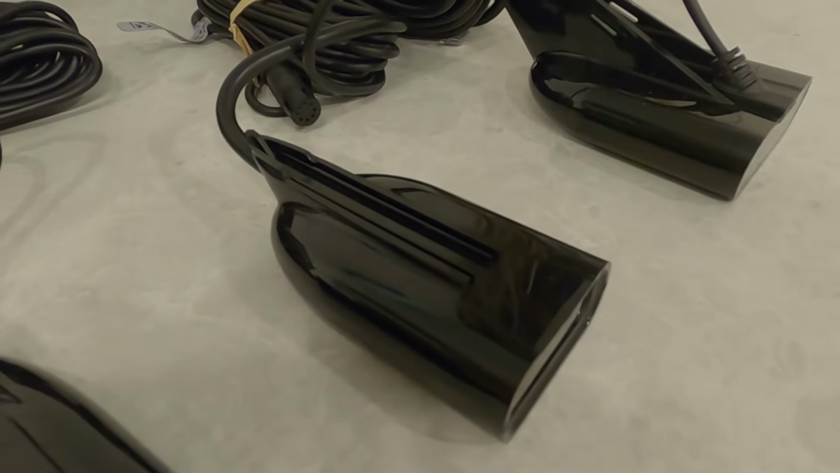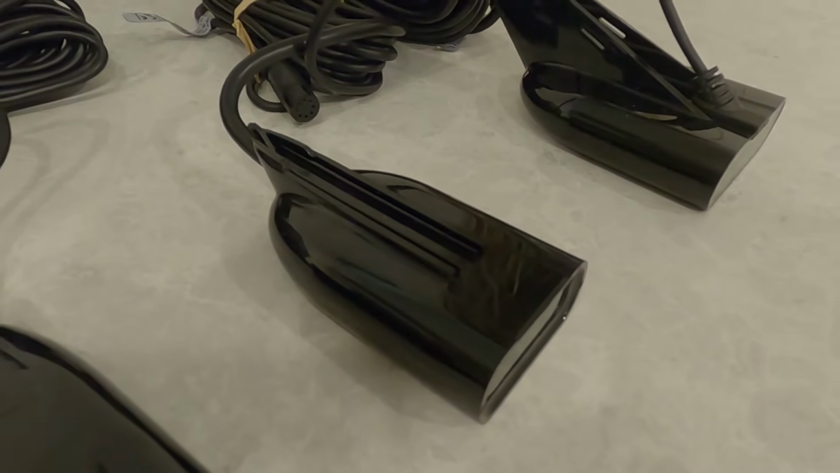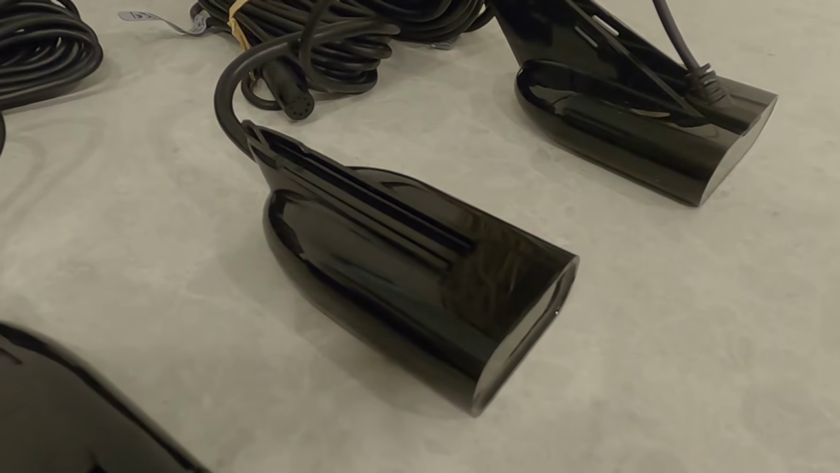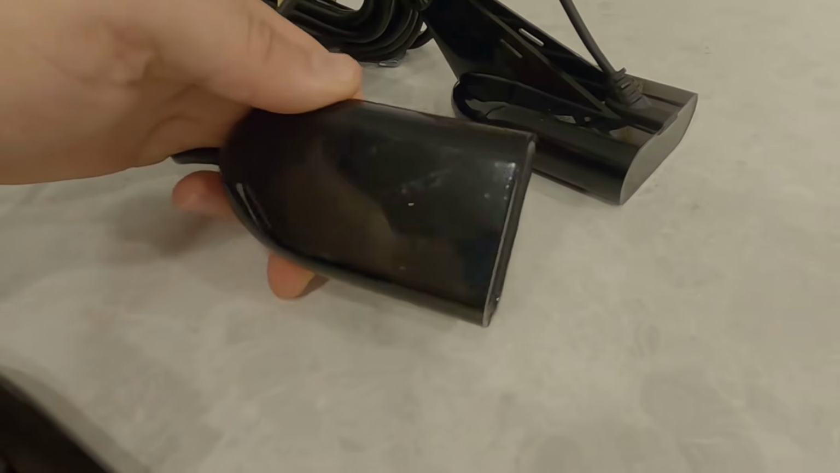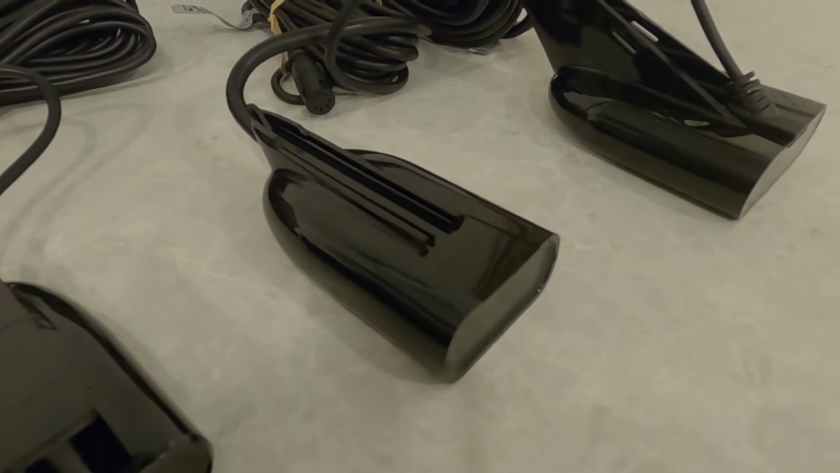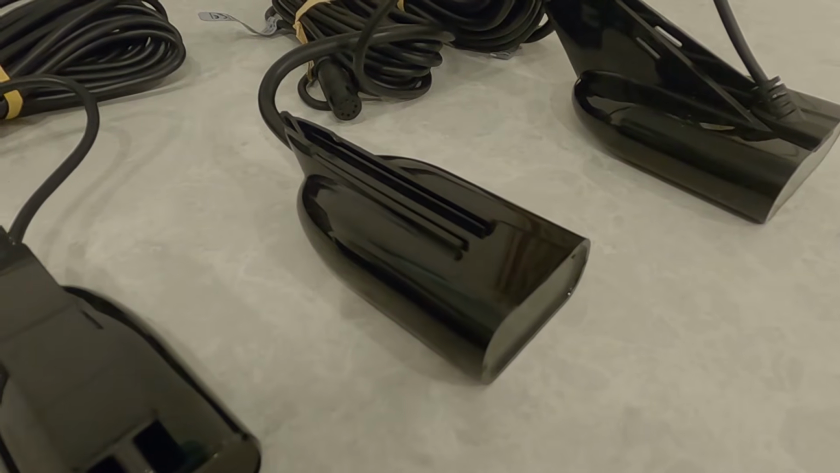This next one here is one up from the split shot. It is the medium-high HDI transducer. This will give you medium-high chirp. It will give you 200 kilohertz, 83 kilohertz, and their downscan imaging, and of course FishReveal. So you get the dual frequency capability with this one. Probably one of the best transducers sonar-wise Lowrance has ever made, especially to be mounted on the trolling motor. They do have a nice transducer mount for it to go on the trolling motor, and it also comes with the transom mount kit as well.